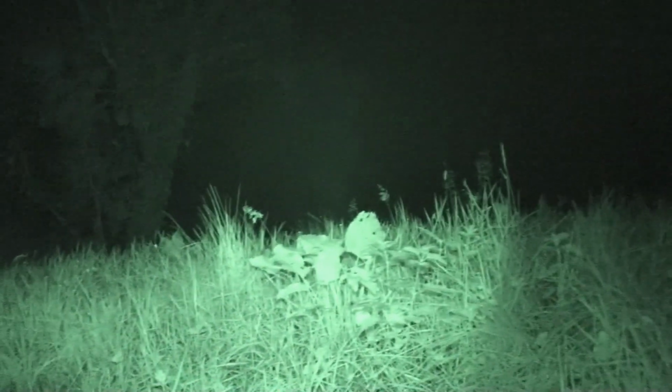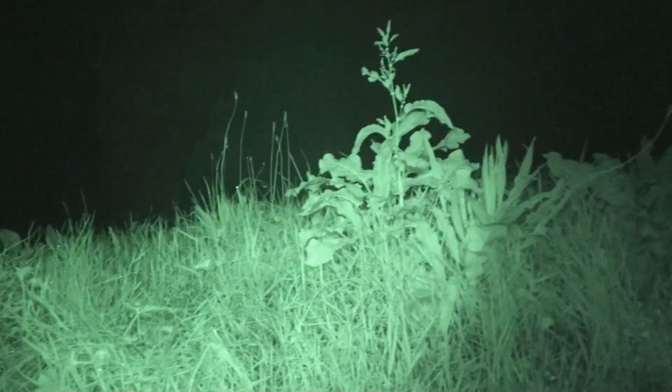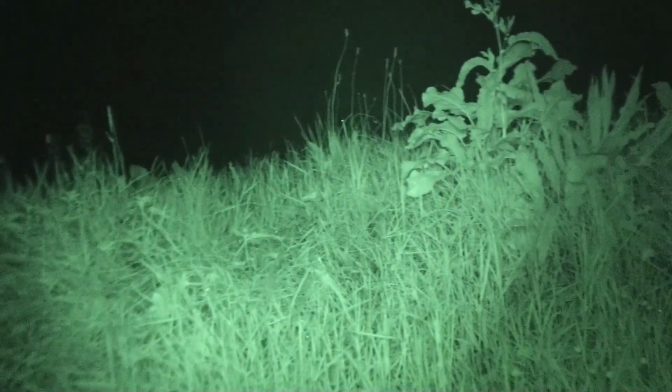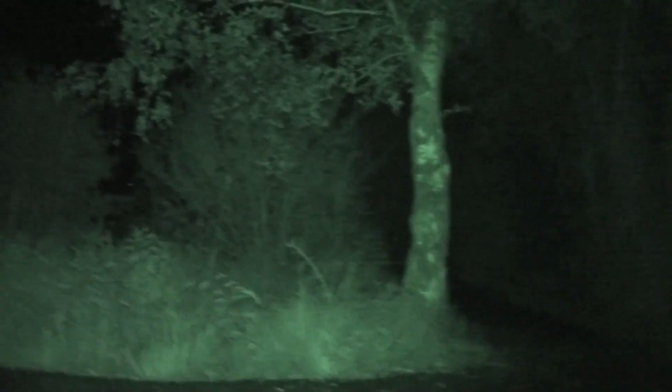I'm going to have to use the torch. Where am I? I'm looking. Oh, I went around the back of the shed. I'm lost. I'm going to have to use a bit of a torch here, folks, because I can't see. But the screen is doing a very good job.